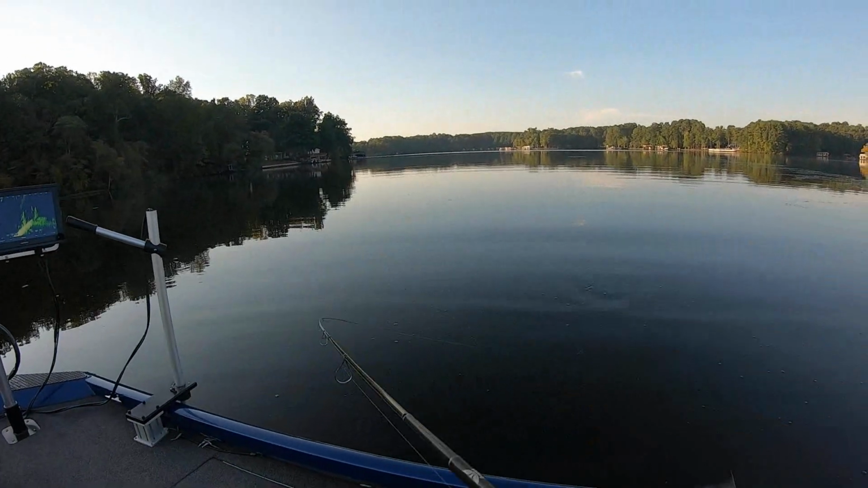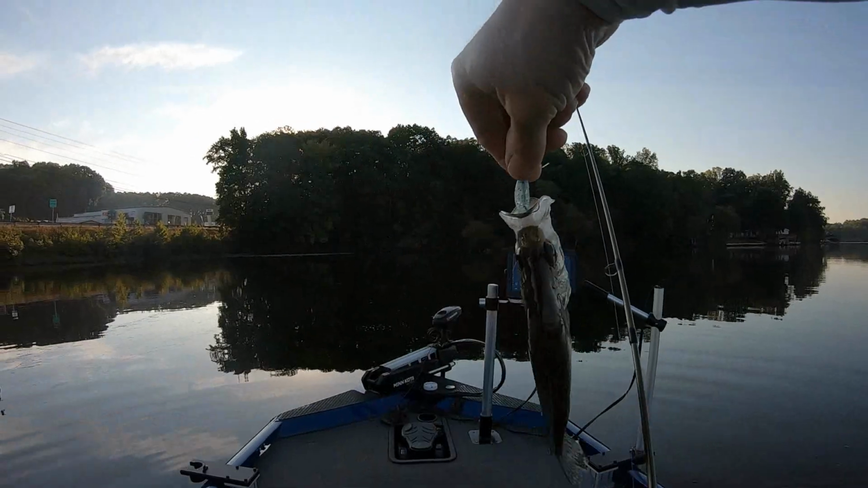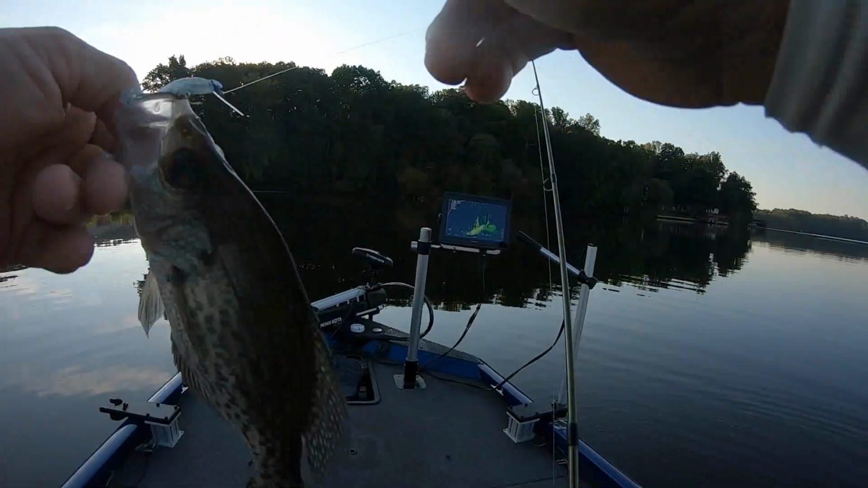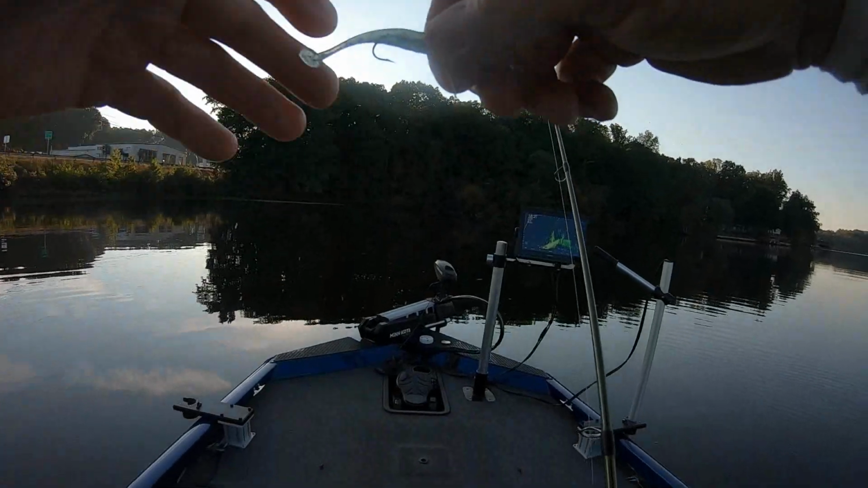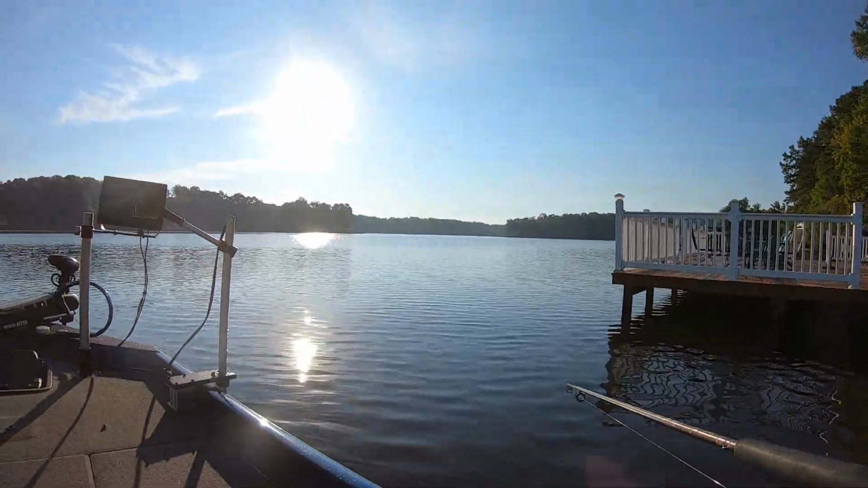Well, he's acting like he is. Come on up here. Yeah, he's not bad. He's not a bad one. They're nailing this swimbait, ain't they? Y'all see me? I just cast it out there, let it sink down, started reeling up toward the stump. He ain't 10 inches, but he's probably 9 5/8. Damn.